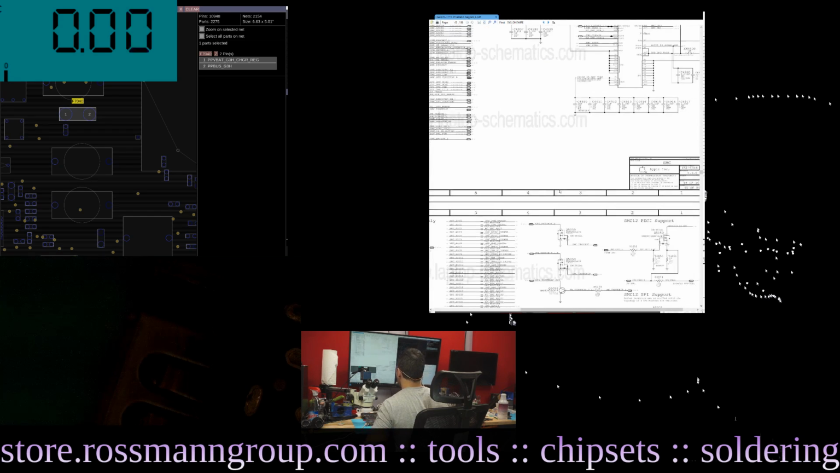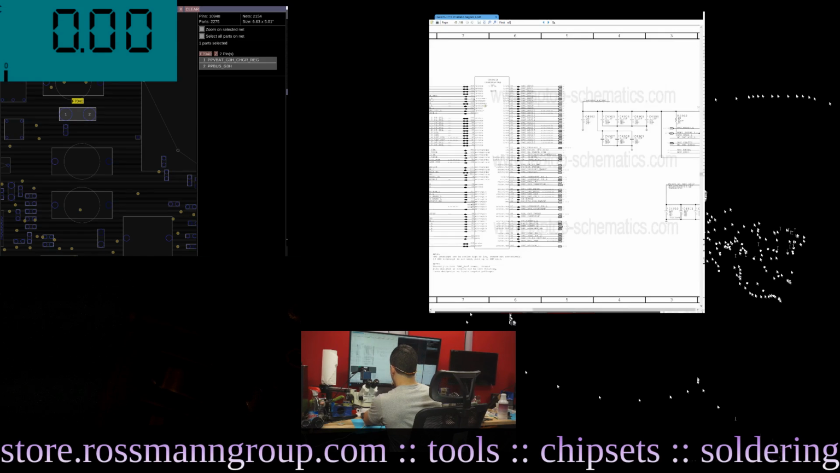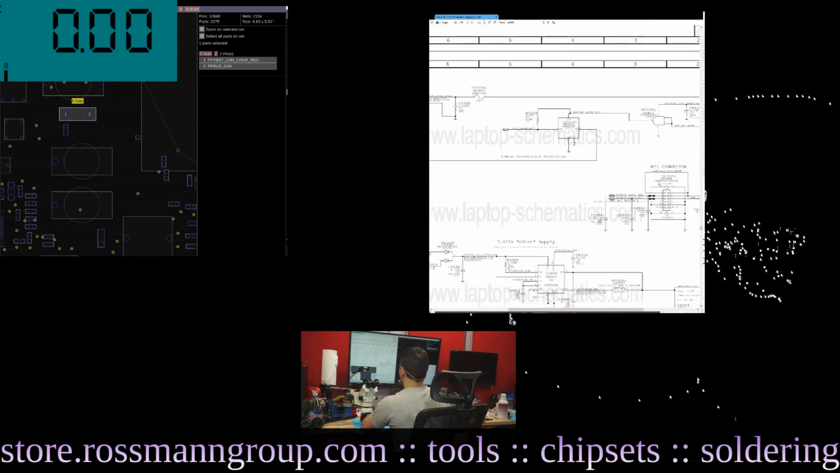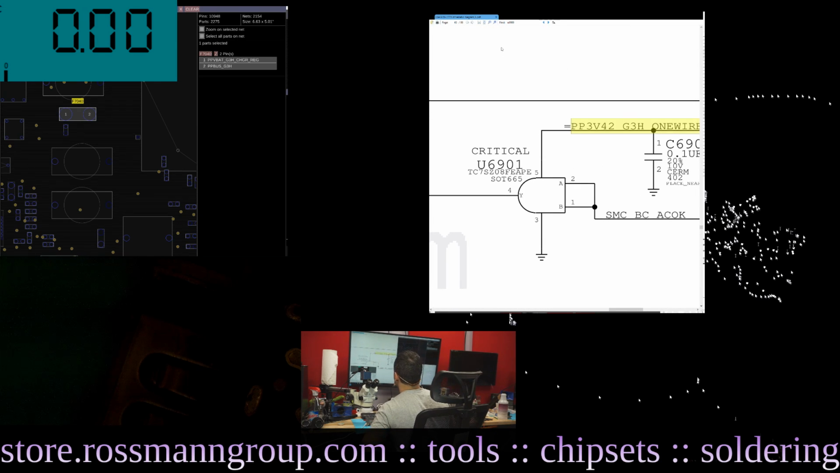So this is the SMC, System Management Controller over here. In order for this to talk to the charger, this chip needs to work. In order for this chip over here to work, this chip over here needs to work. And for that to work, you need PP3V42. So I naturally know that that's already there.